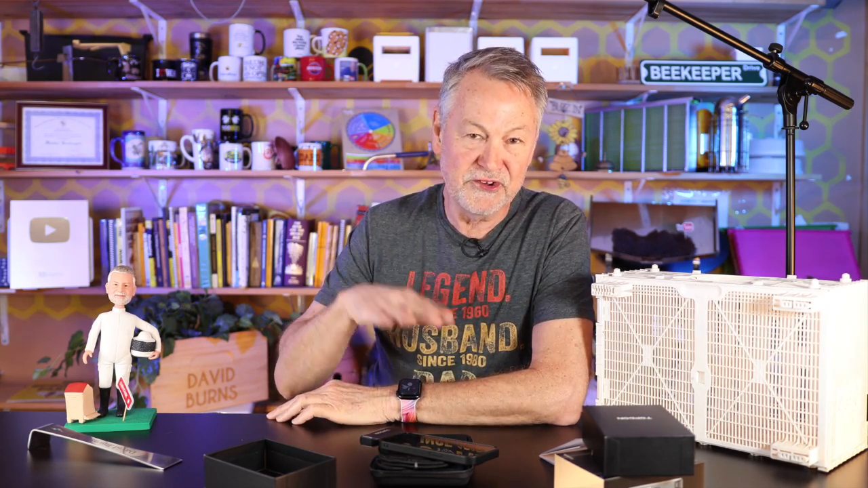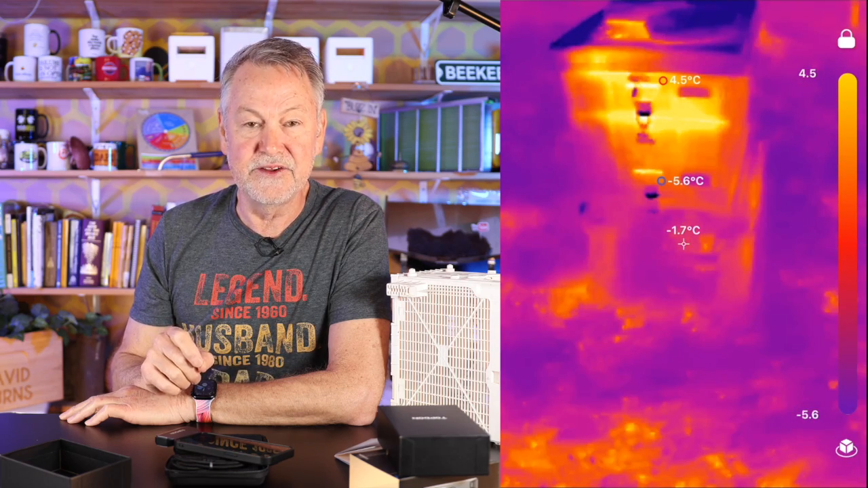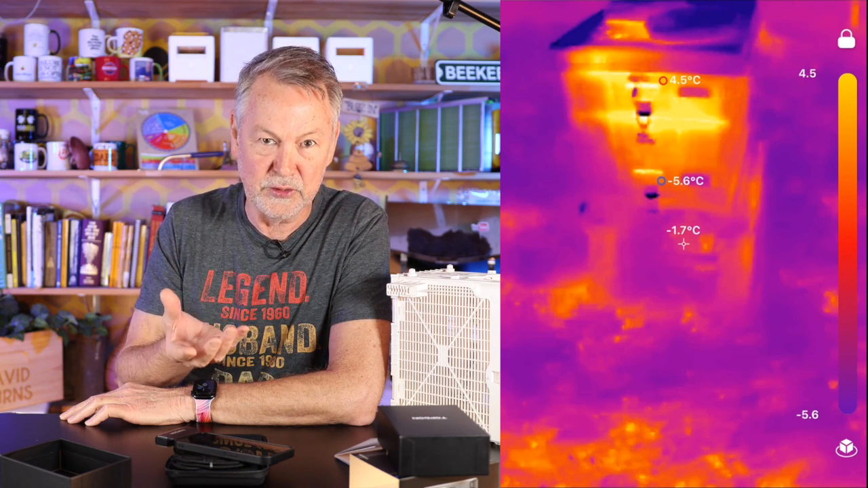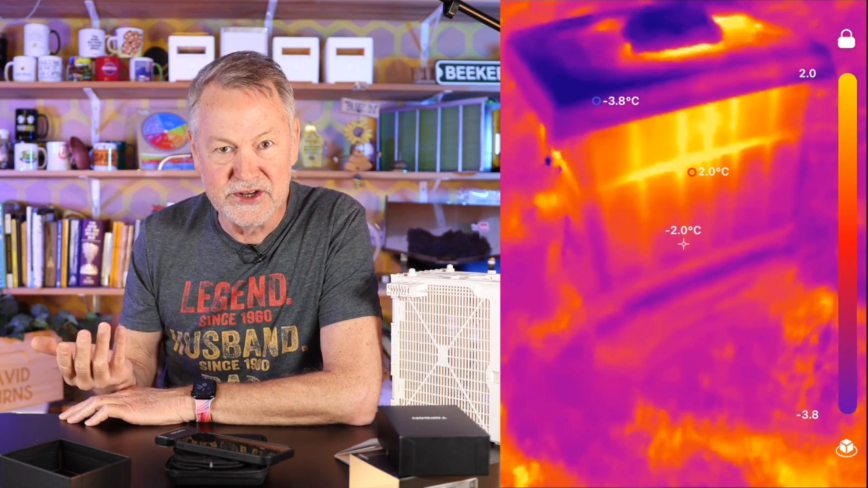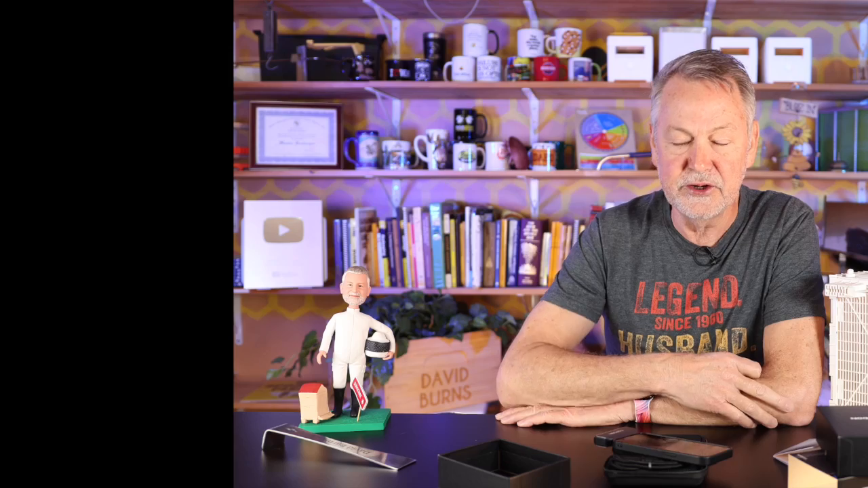I even noticed, we always talk about that the most important place to have insulation on a hive is at the top. And one of these tops that I see here, I think it's a plastic top, you can see there's a heat loss in the center of it. And you can tell that it's very warm. The heat is touching, going through perhaps a little bit. I mean, it's not really going out like a window or a screen window, but at least the heat is presenting itself right there at the top of the hive. I thought that was interesting. All my other hives look the same, but I wanted to show you this hive.